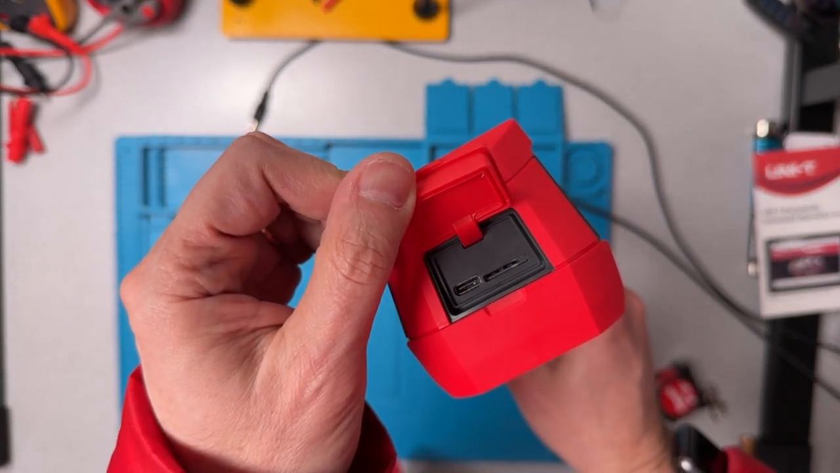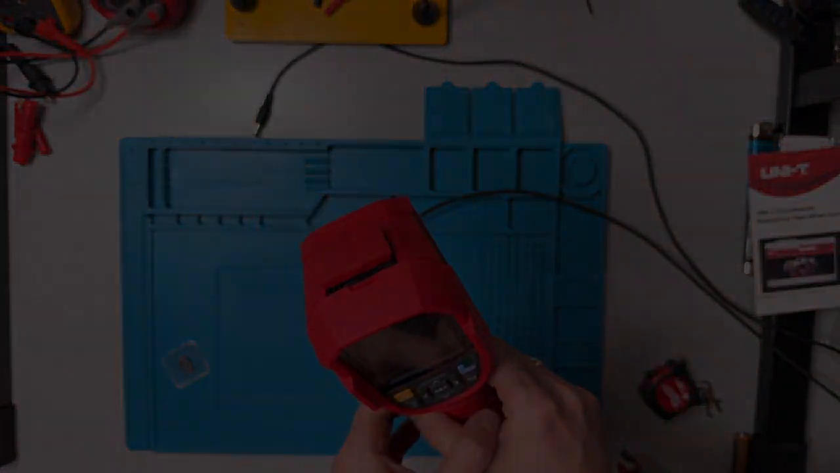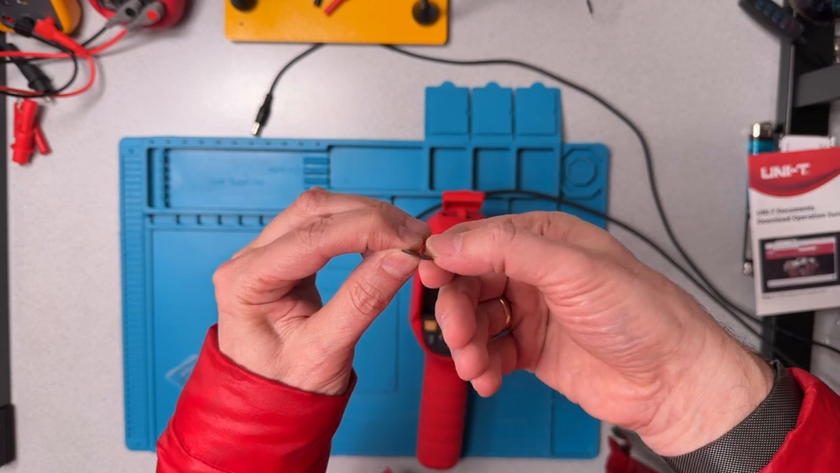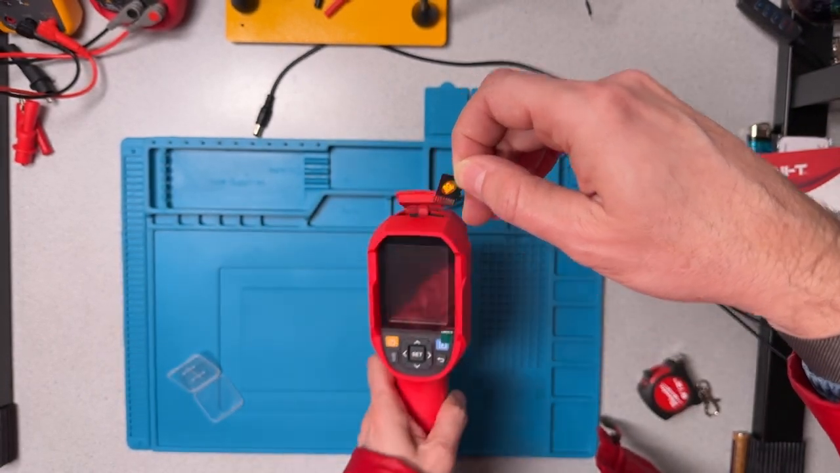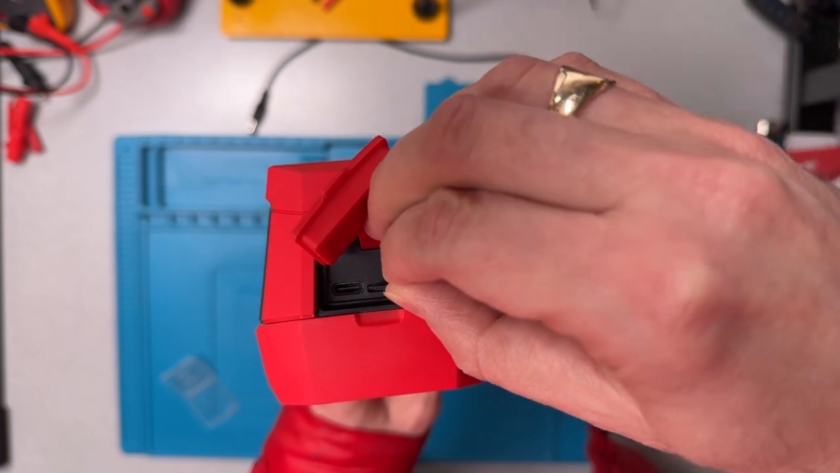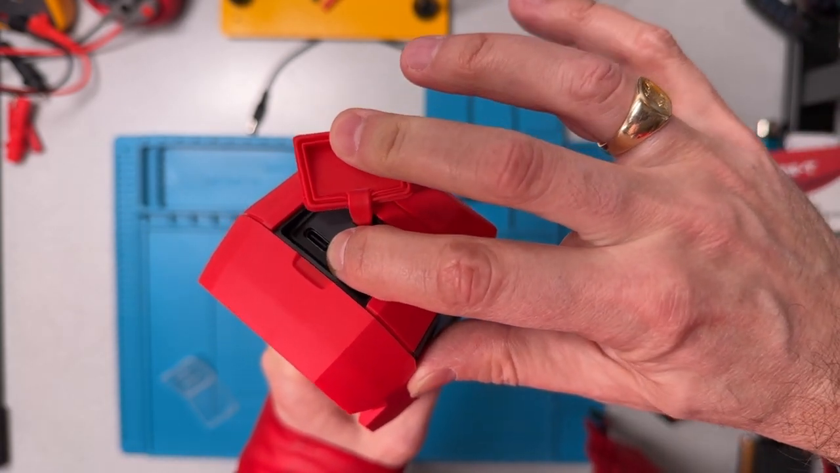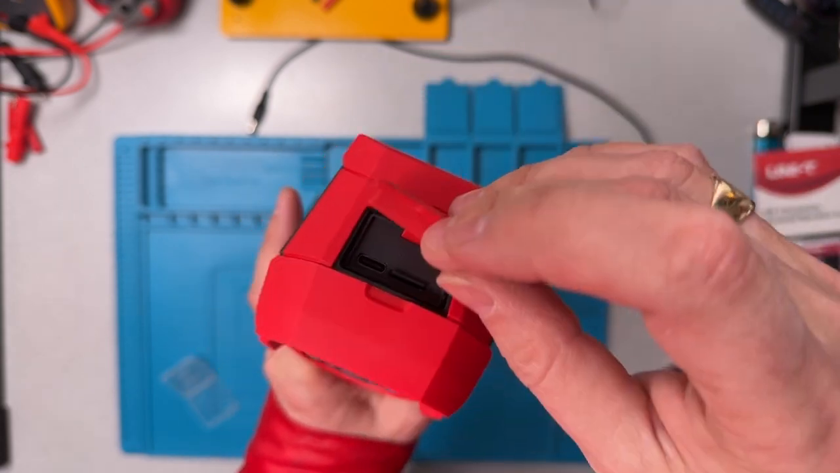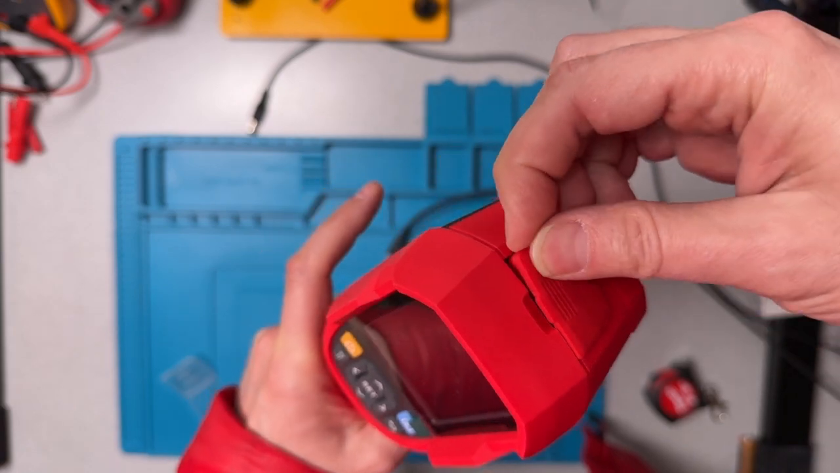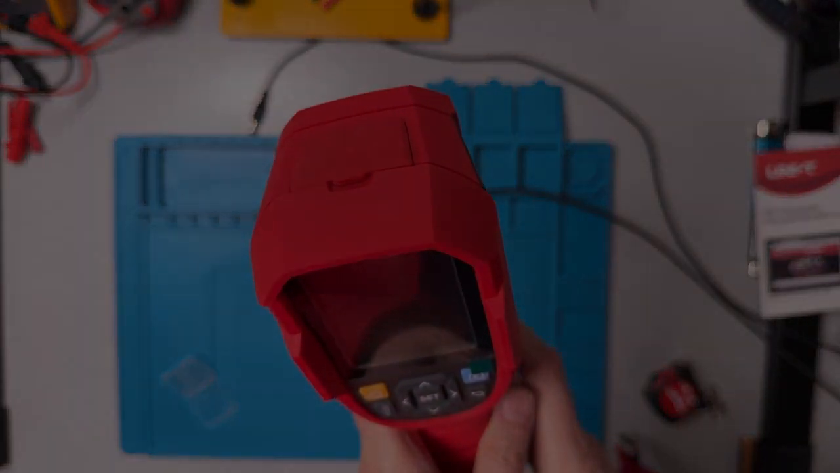It's probably a good time to also insert the SD card that came along with the unit. So here's the SD card that came with the unit, and we'll just flip it over so that the pins are facing us, because that's the orientation that it wants to be in. And we just slot it in till it clicks, and so now that's in, and now we can close the cover. Okay, all in place.